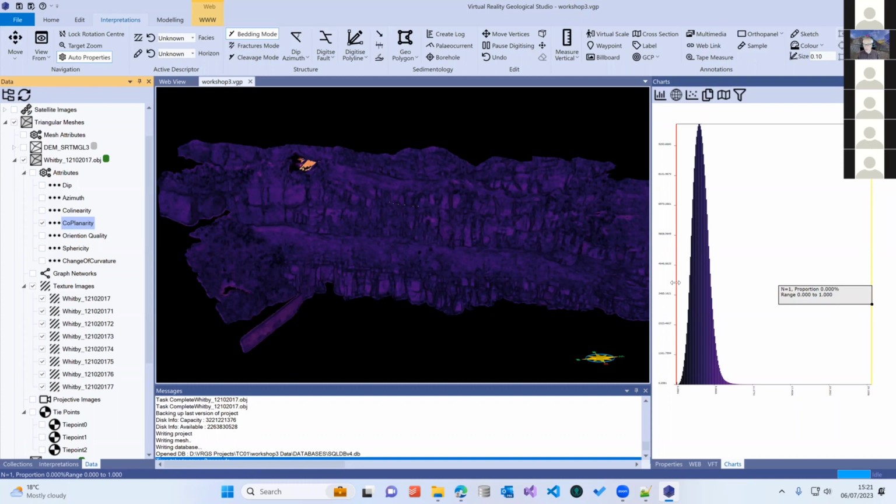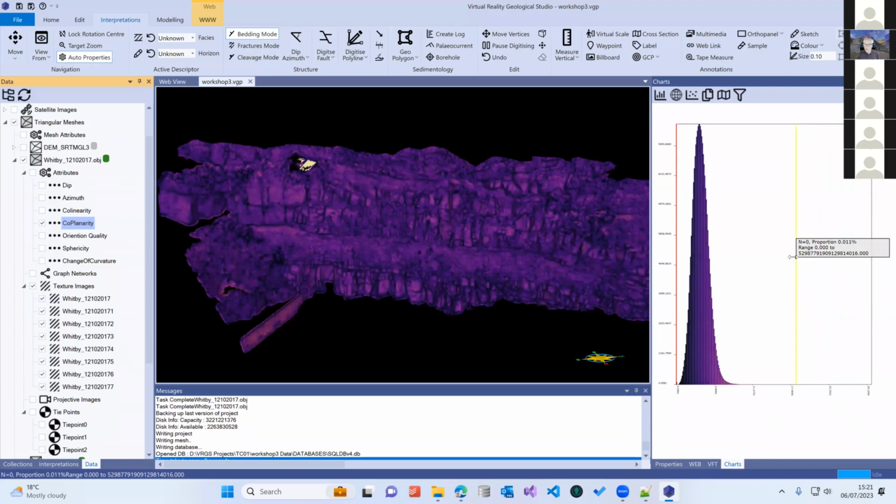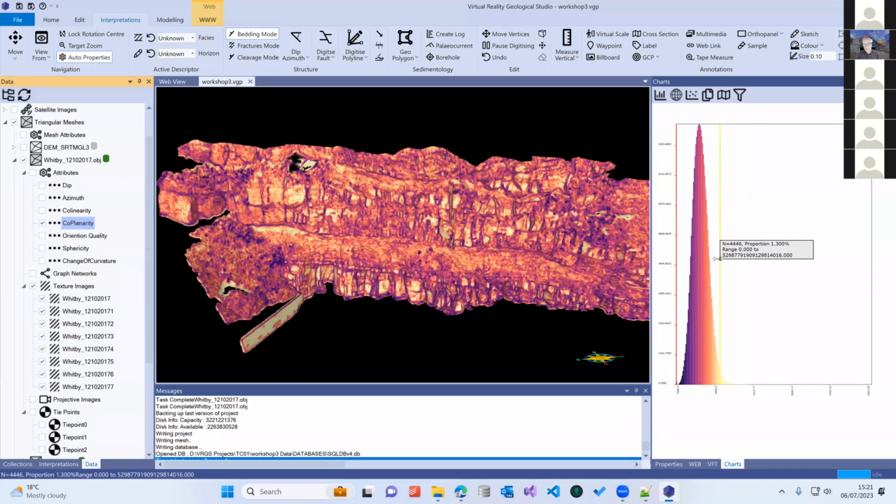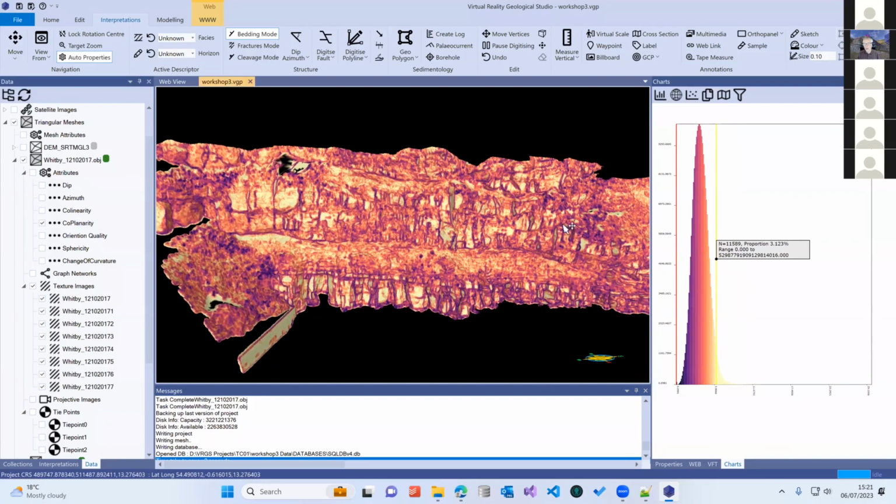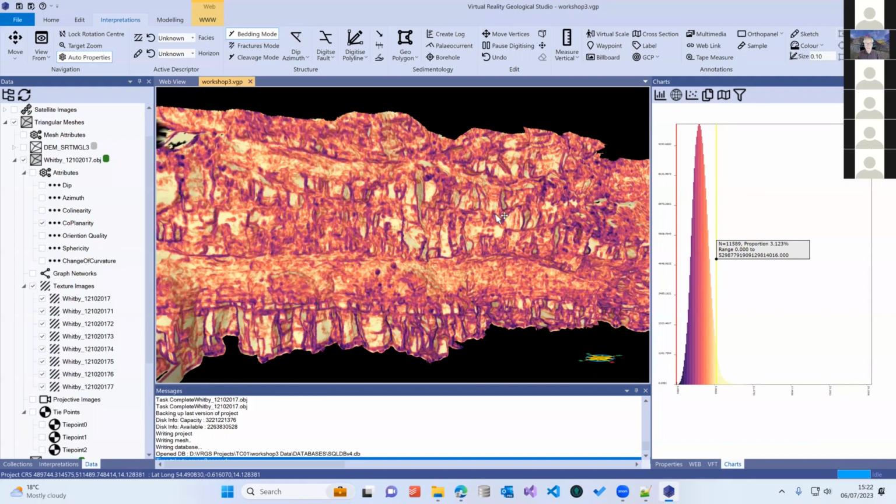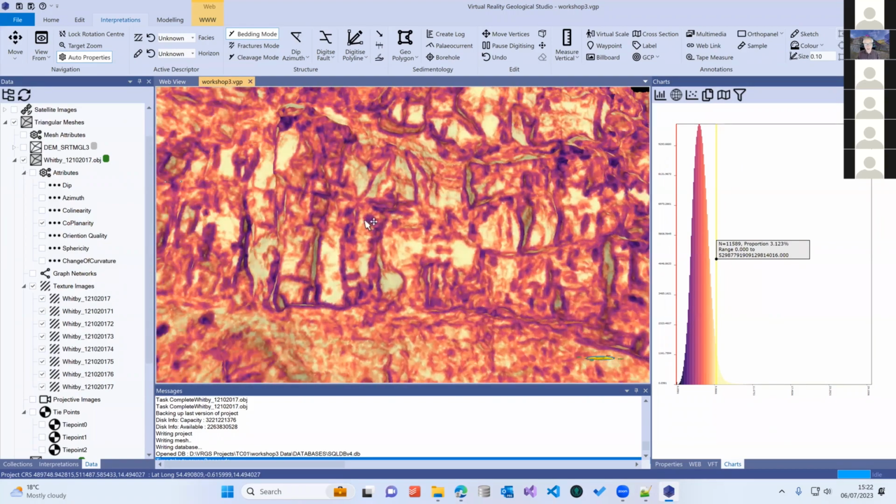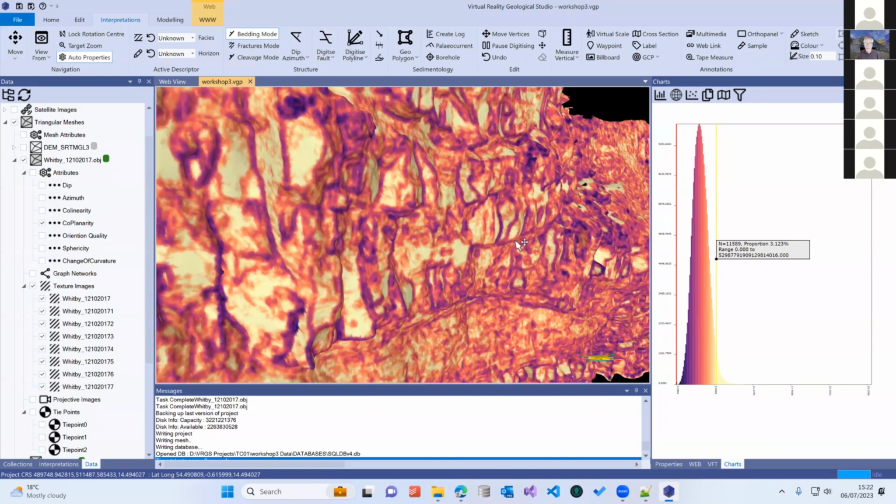The histogram panel here, the red line on the left and the yellow line on the right are filters. So we can click on those and drag them. And as I drag them, you'll see that your color map updates. And we can start to highlight areas of high coplanarity. Now that's very useful for us because if coplanarity is high, it means that surface is very, very flat.